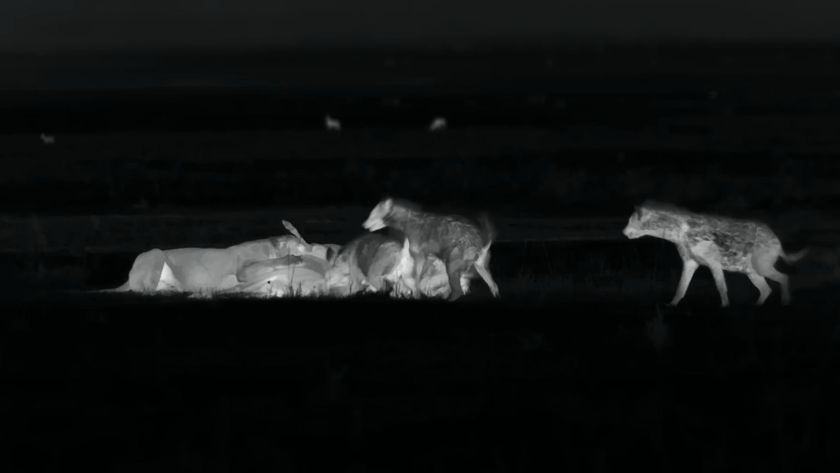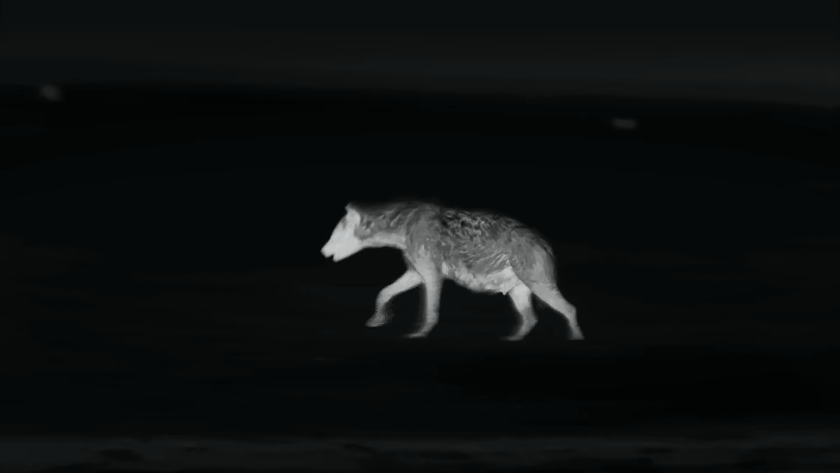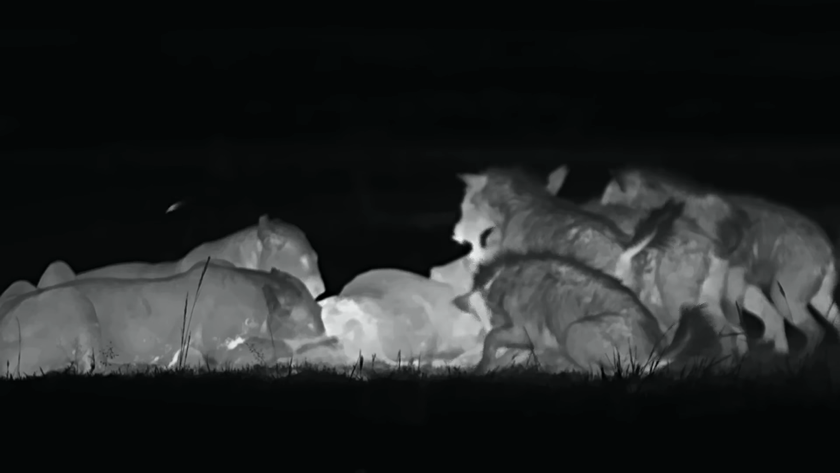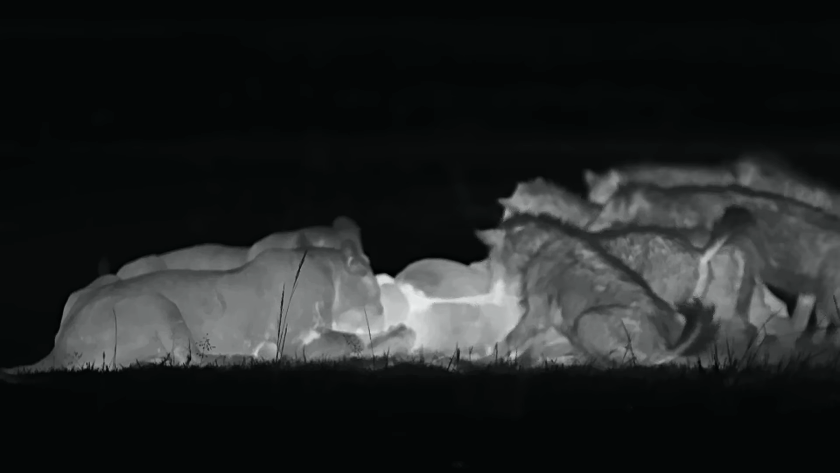More and more hyenas become attentive. Now it's all about gobbling down as much as possible. The competition increases with every second.